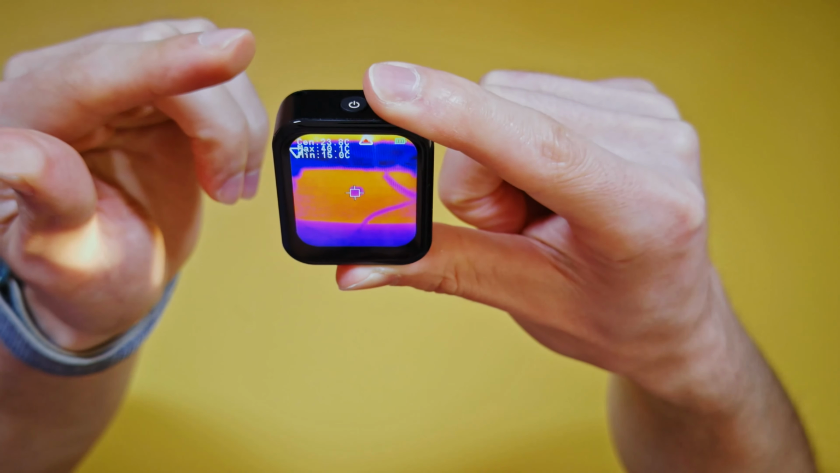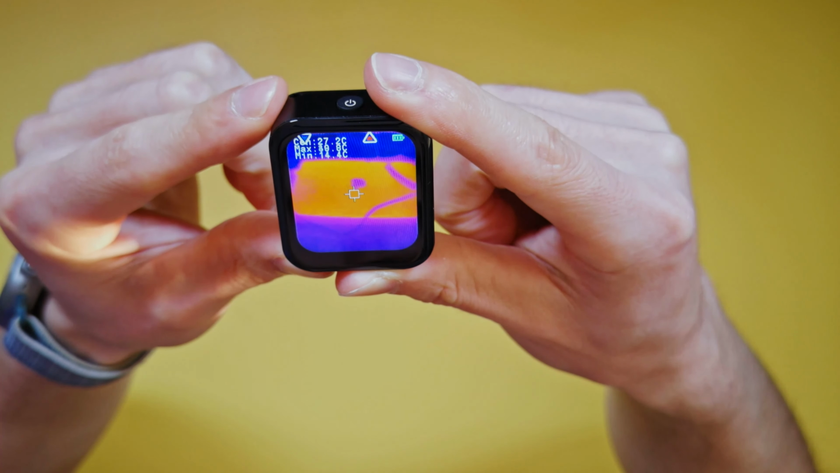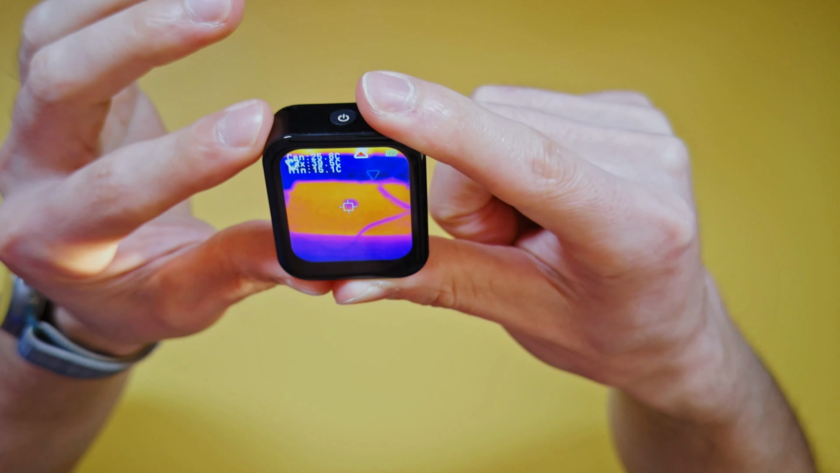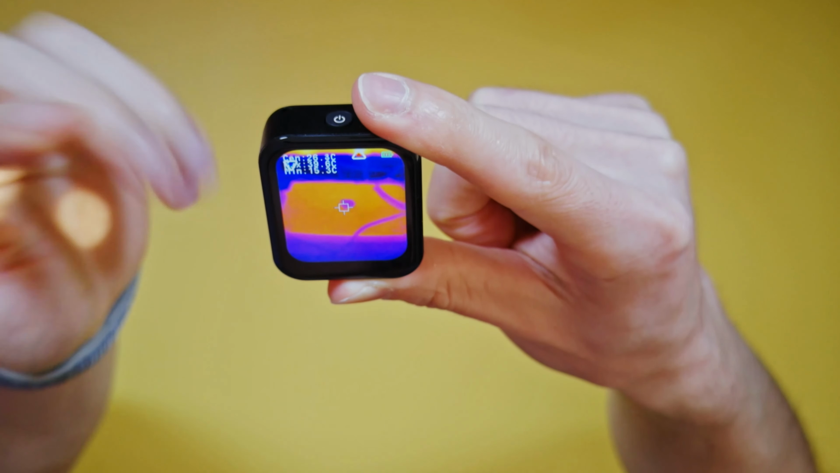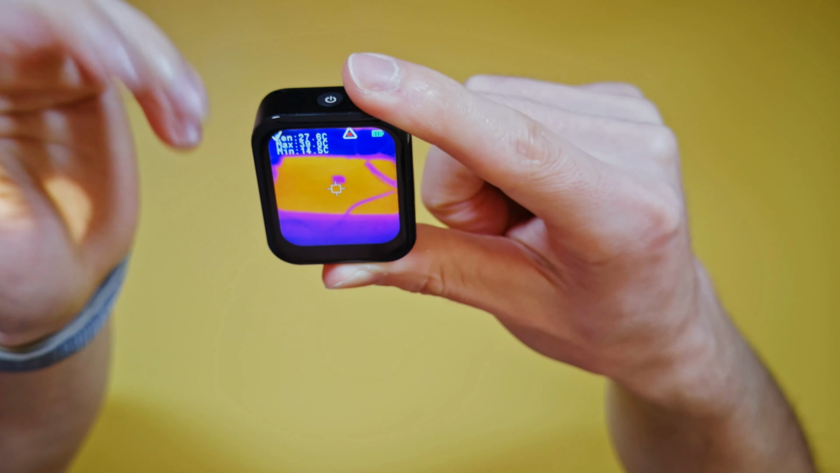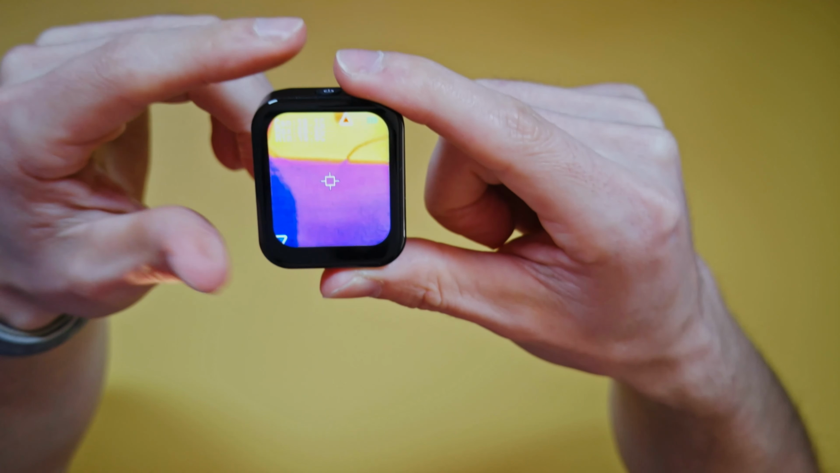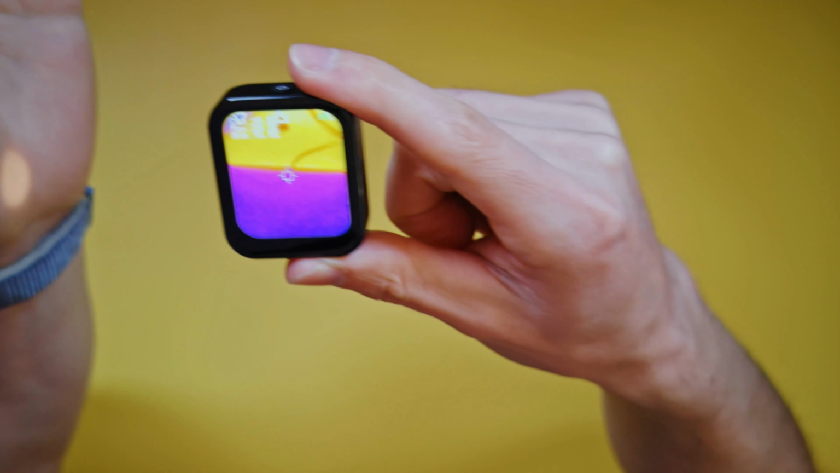So the temperature range on this spans from 14 degrees Fahrenheit to 284 degrees Fahrenheit, plus or minus 9 degrees Fahrenheit accuracy. So you can use this for checking things like HVAC vents, electrical outlets, window drafts, basically anything in that everyday diagnostic range. And what I found is that this is really good for seeing temperature deltas, like where one area is warmer or cooler than another.